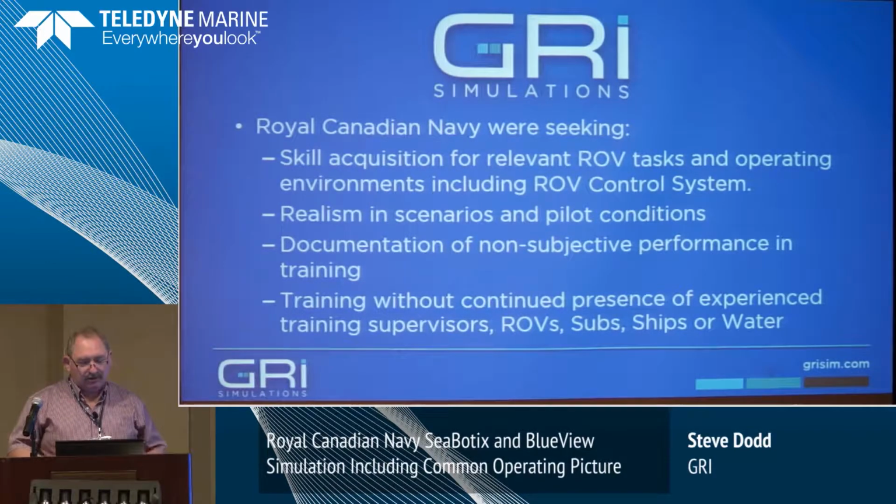So they need to be able to learn how to use the tools. That includes interacting with the control software, but also good piloting techniques, how to operate sonars, the tooling, manipulators, this sort of thing. So there's a lot to learn in a short time for these people. They needed realism in the scenarios and the pilot conditions. So it had to be scenarios that they were going to be using offshore. So we conducted a lot of discussion on what type of missions they wanted to see. They wanted to be able to do objective measurements of the capabilities that people were developing.